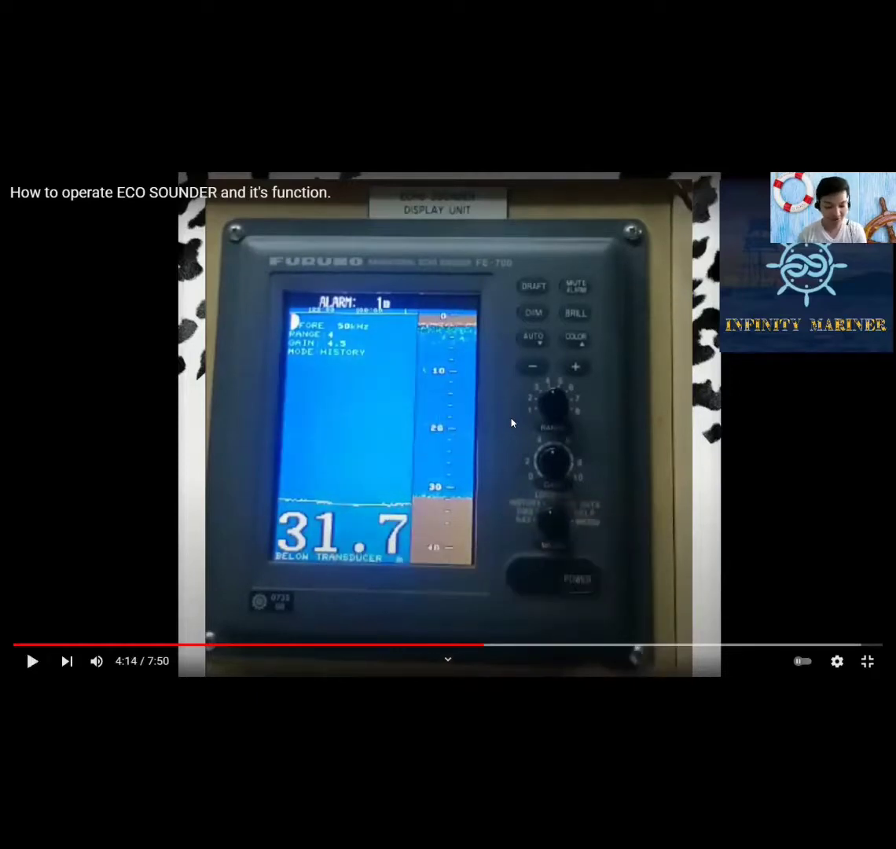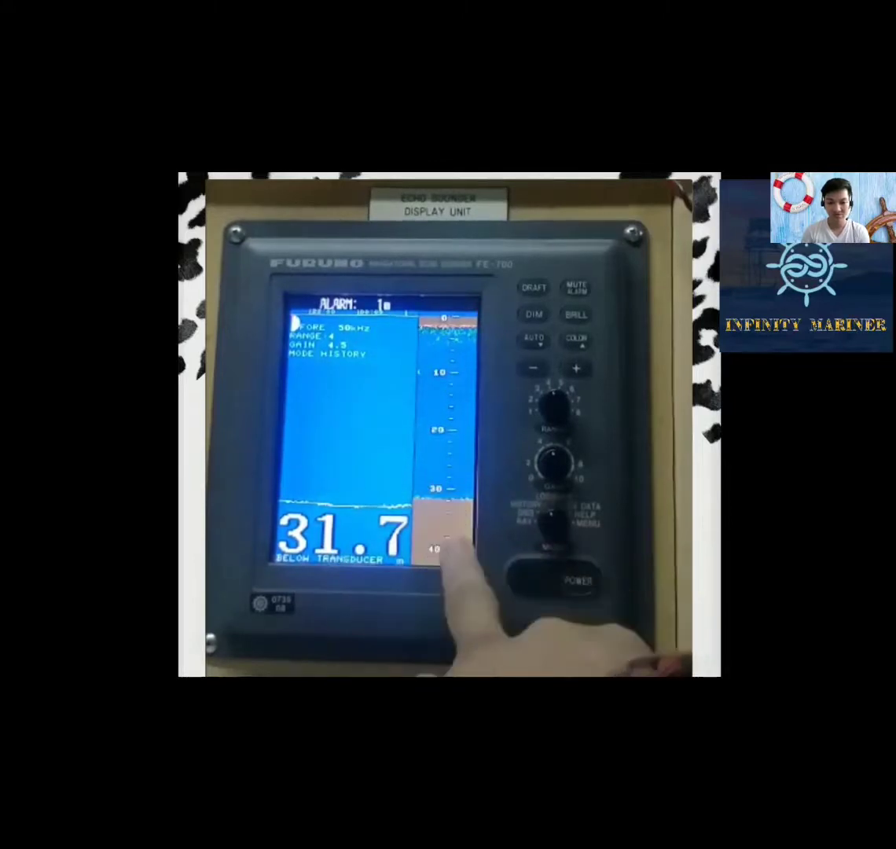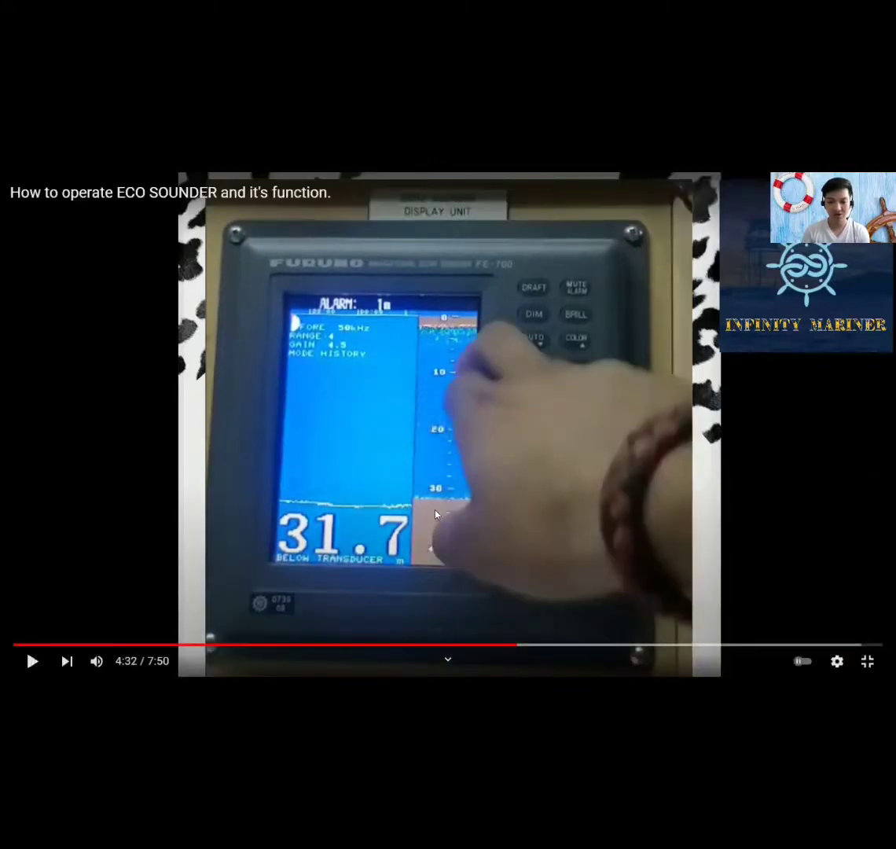The range scale for both contour and strata display must be the same. If they are not, the message out of range appears. The update of the contour data may take max 1 minute. Wait for 1 minute to display accurate contour if you change the range scale. So it shows the data current last 5 minutes.